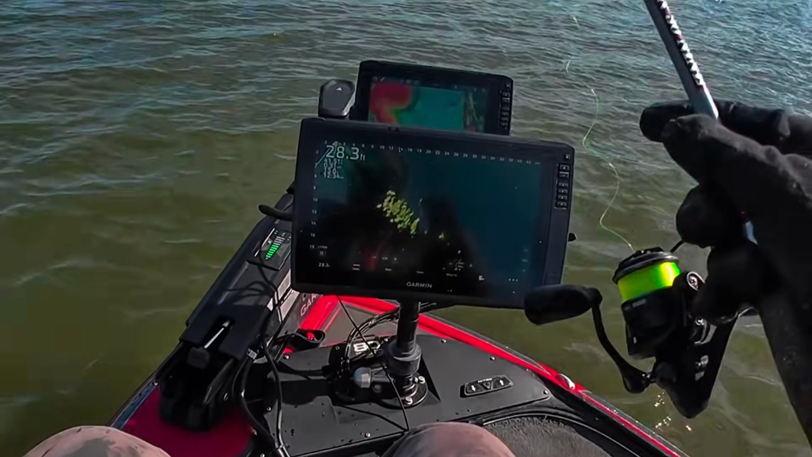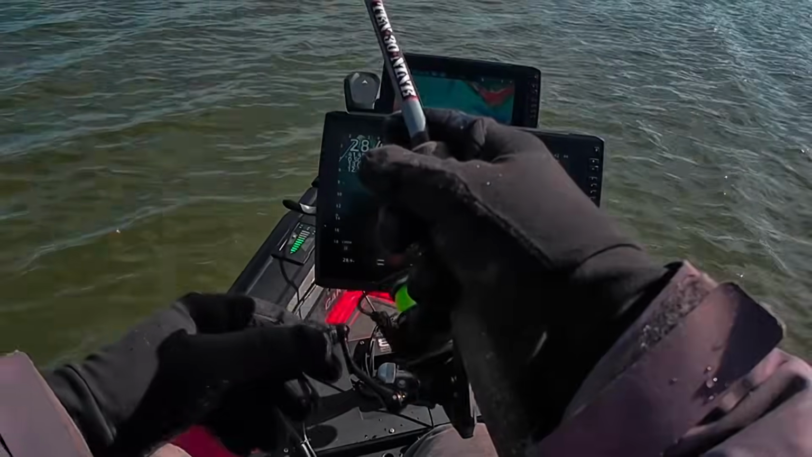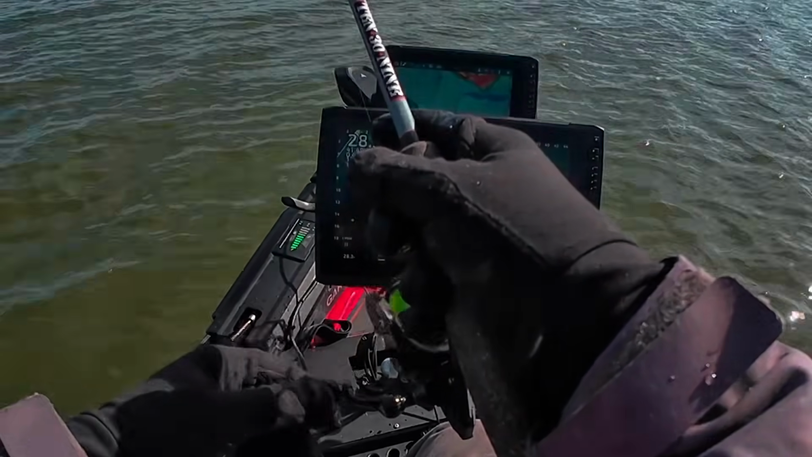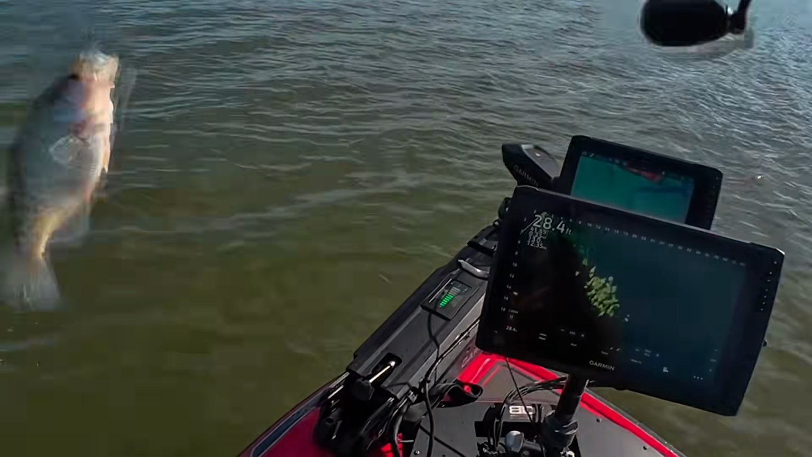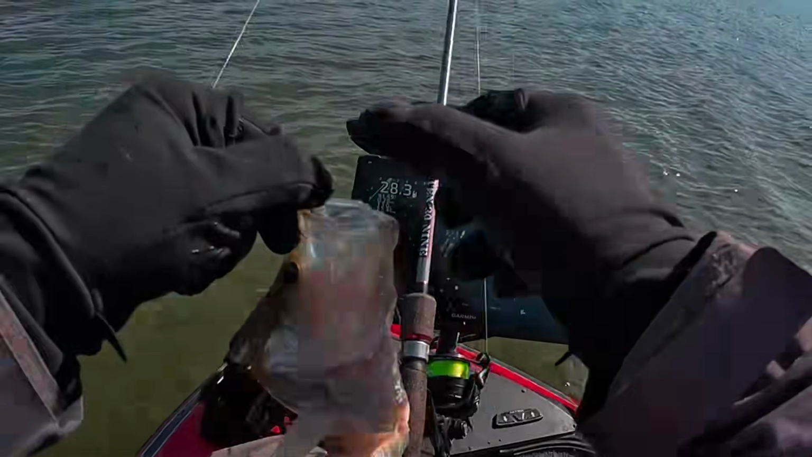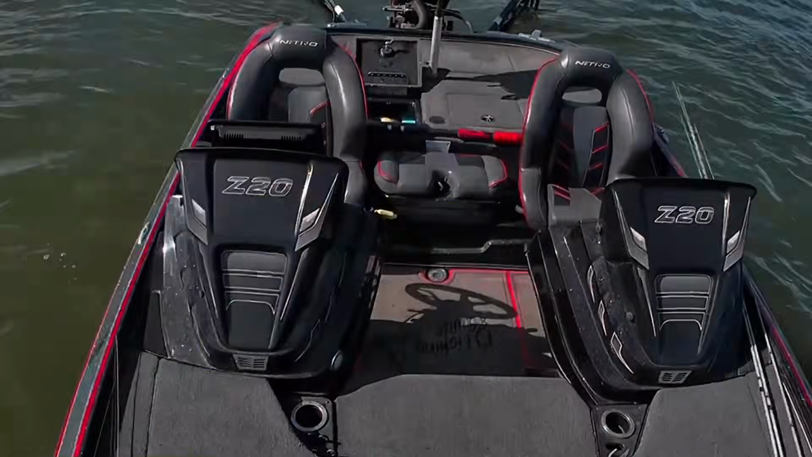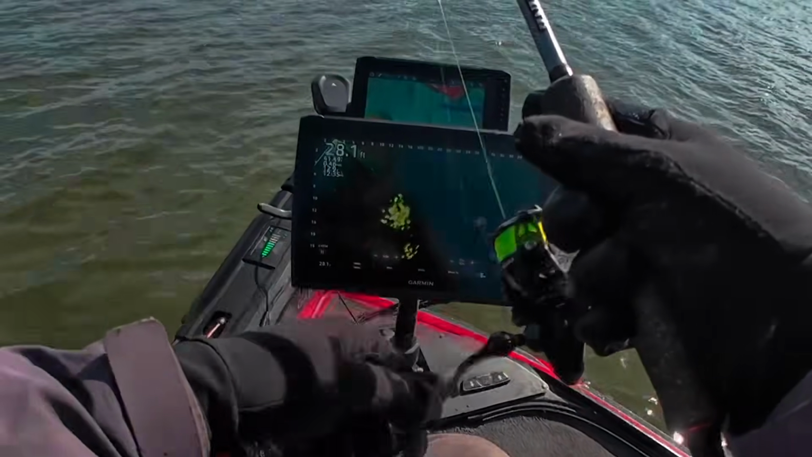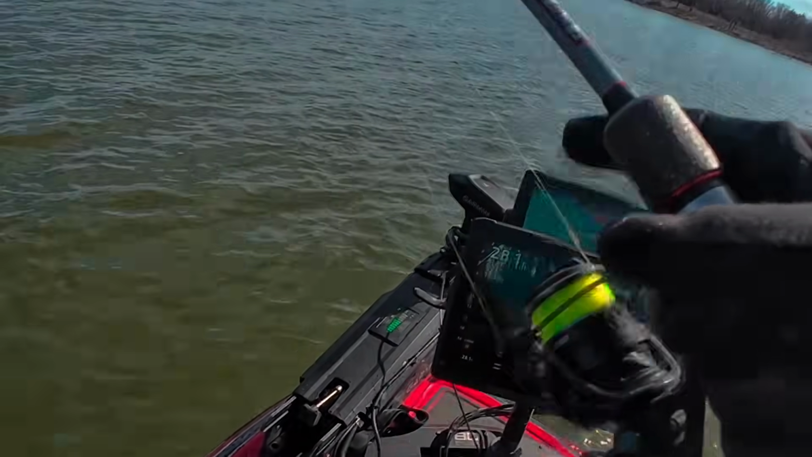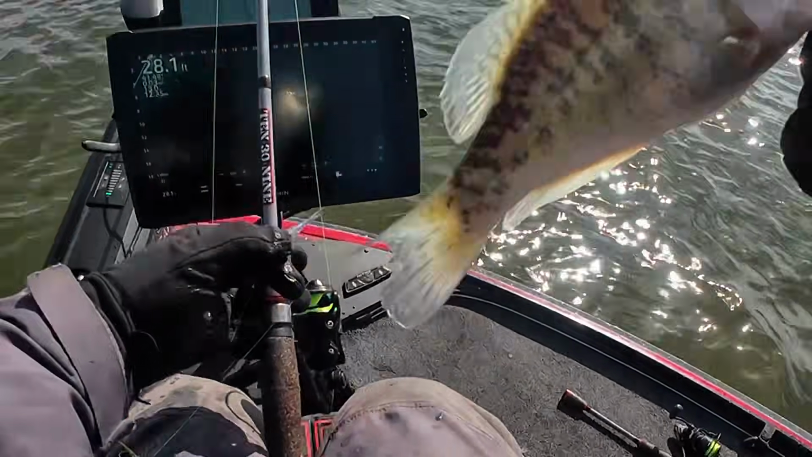Definitely spooky. They're constantly moving. But they're still eating, some of them. That's a good fish. Not that one. I had a bigger one chasing it. I mean, he's an eater. Wasn't the one I was after. Wham. Another eater. Starting to pick up.